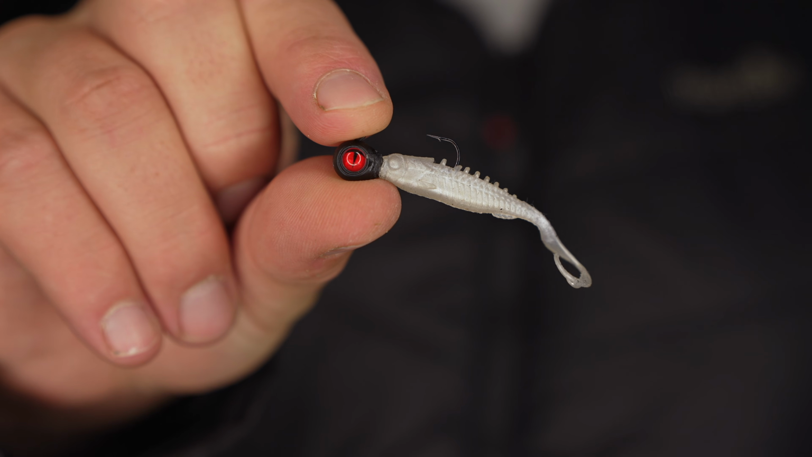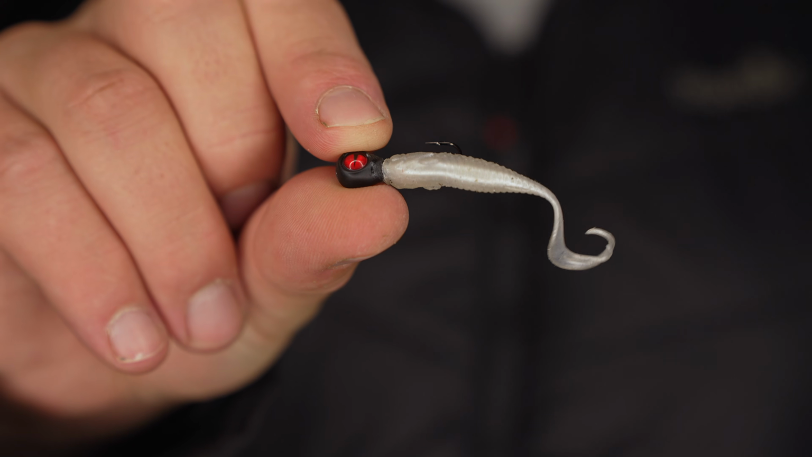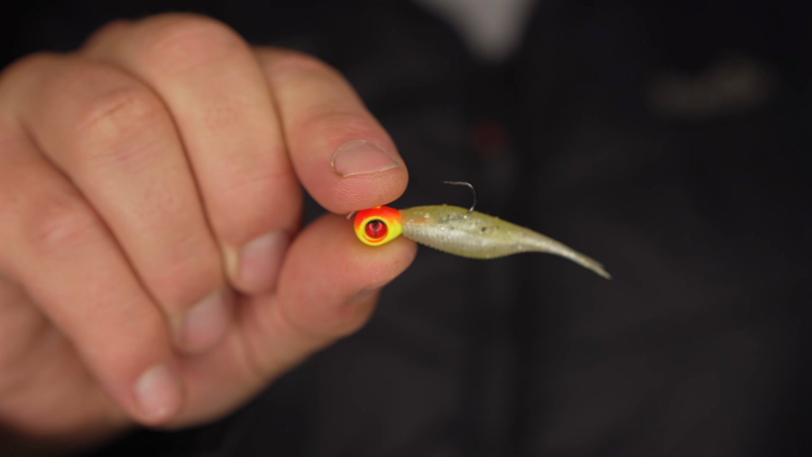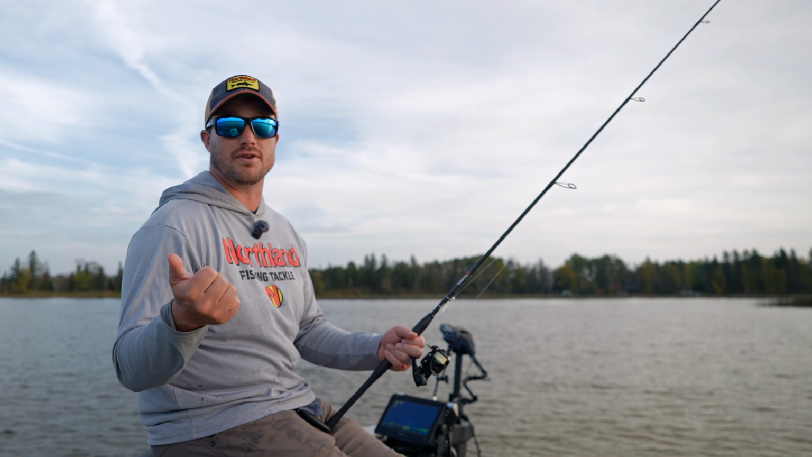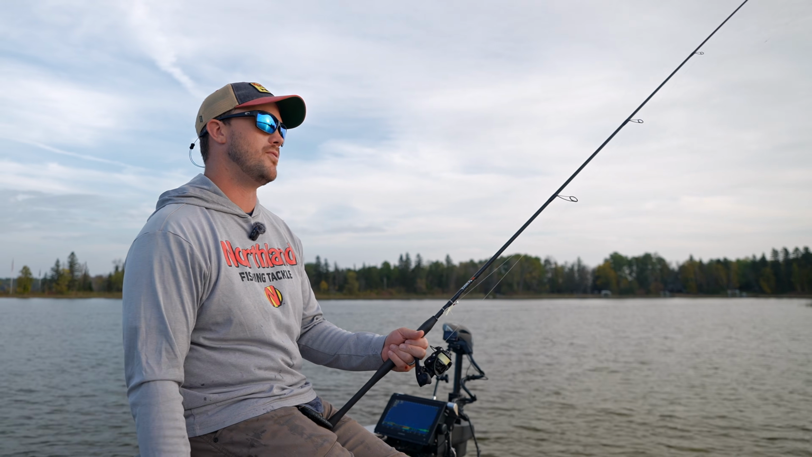You know, the other thing that I will do is use just a regular 1/8 ounce tungsten jig with one of those eye candy plastics on it. Sometimes that gives a little more bulk that I like. I will use a crappie minnow on that if those fish are getting a little more finicky. If I'm trying to target some of the biggest fish, then I'll throw that crappie minnow on.